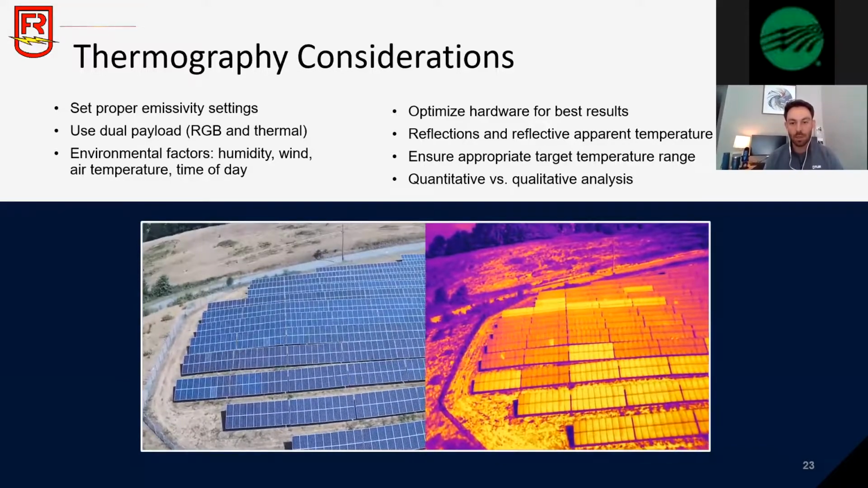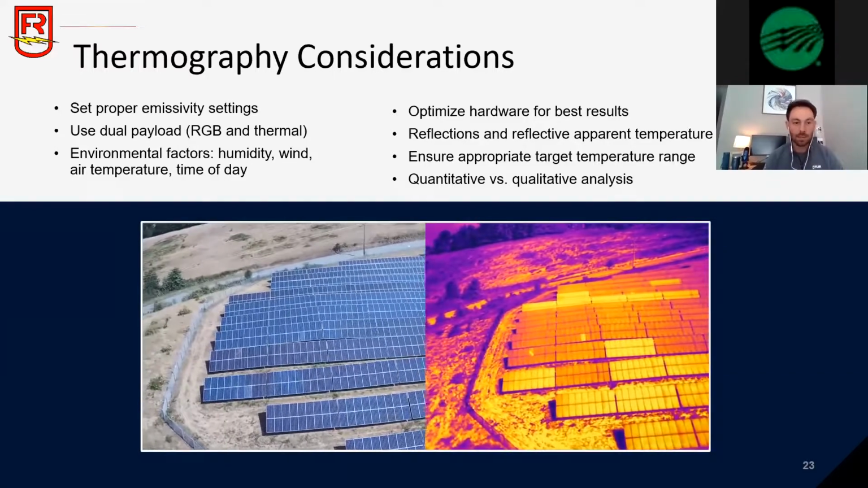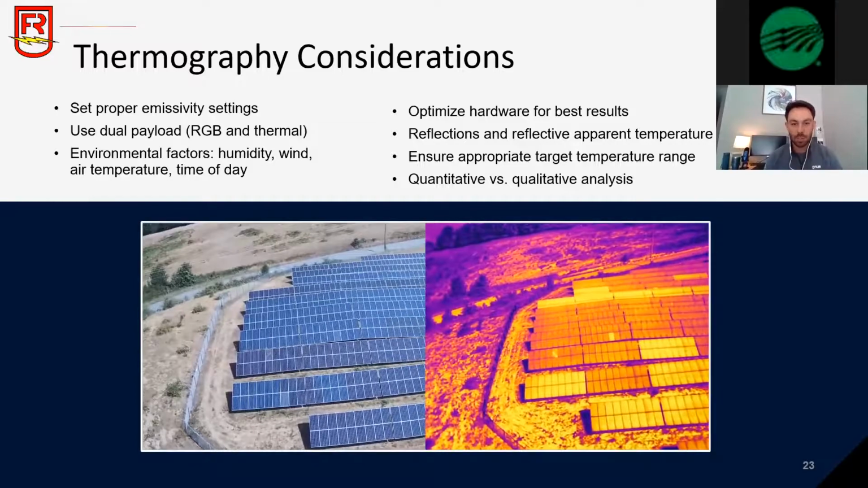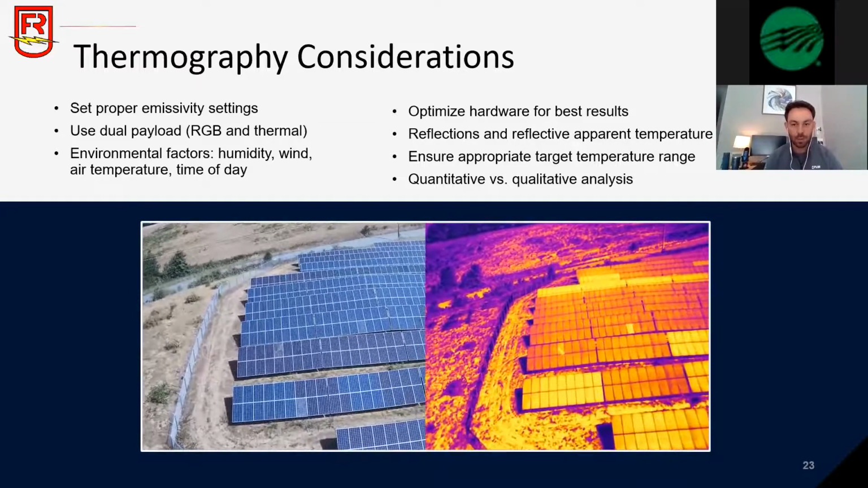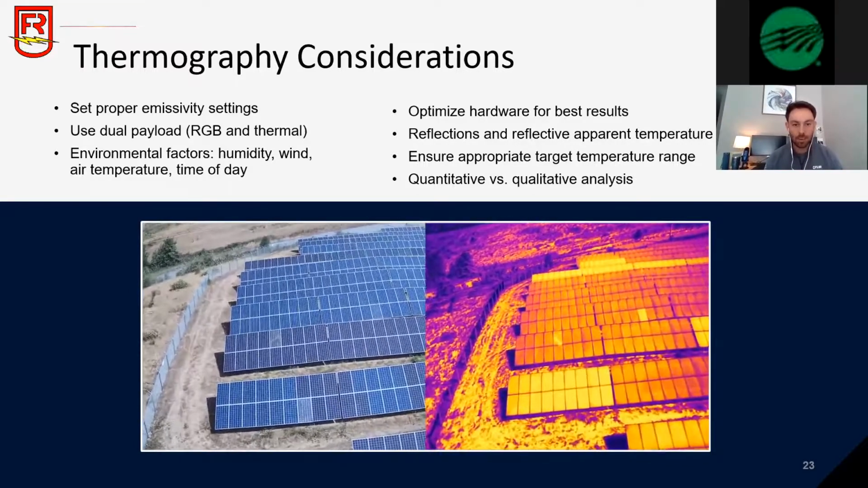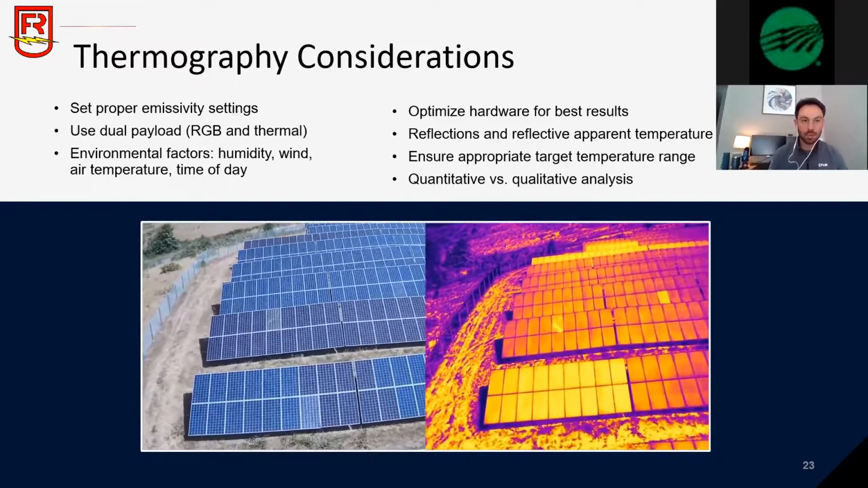So here's a quick video of a good example of flying over a solar field. Image on the left is going to be your RGB imagery. Image on the right is going to be your solar image. So obviously you see something wrong with two panels here that you can't necessarily see as well in the RGB image, but with the thermal, it's clear as day. So a really good example of what drones are able to do with this particular use case.